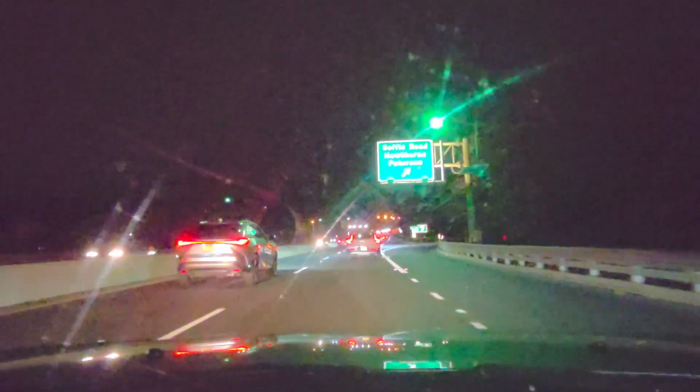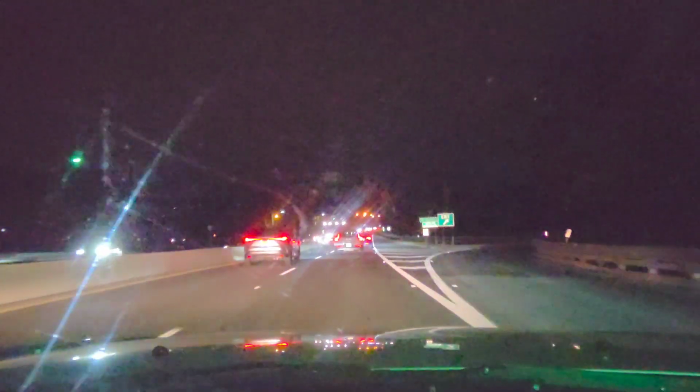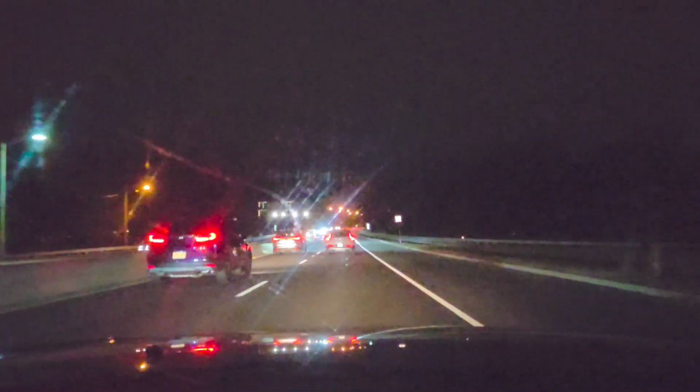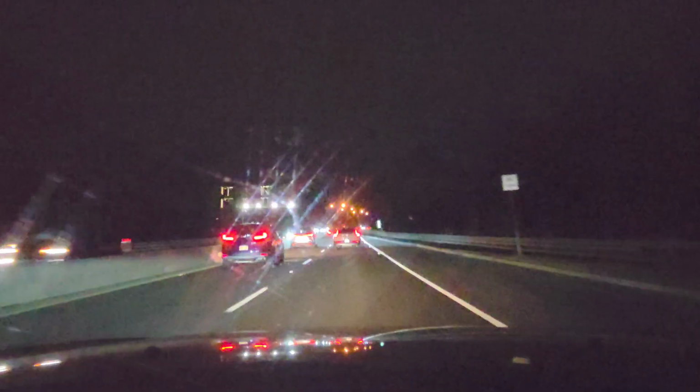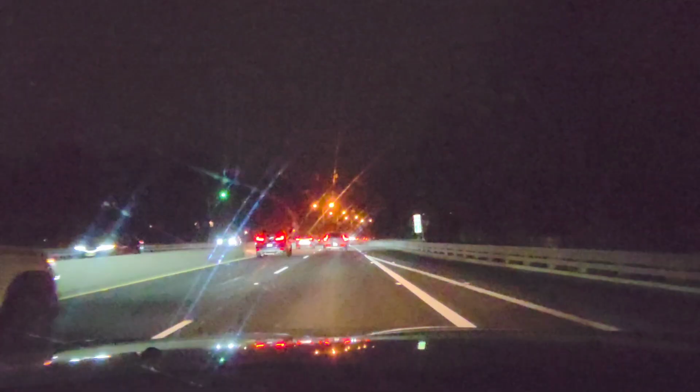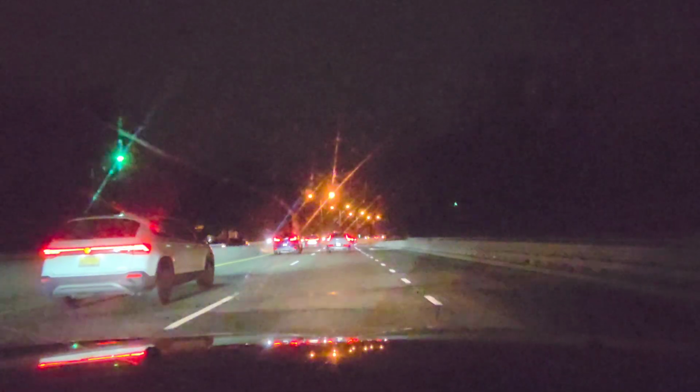See what I did? I slowed down a little bit. I let that car go. I didn't speed up, because I see that a lot on these highways where they decide to speed up because they don't want you to get in front of them. Their life dramatically changes for the worse if they allow a car to get in front of them.